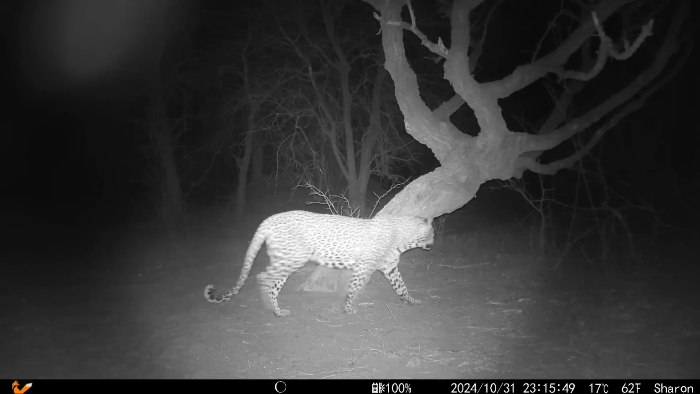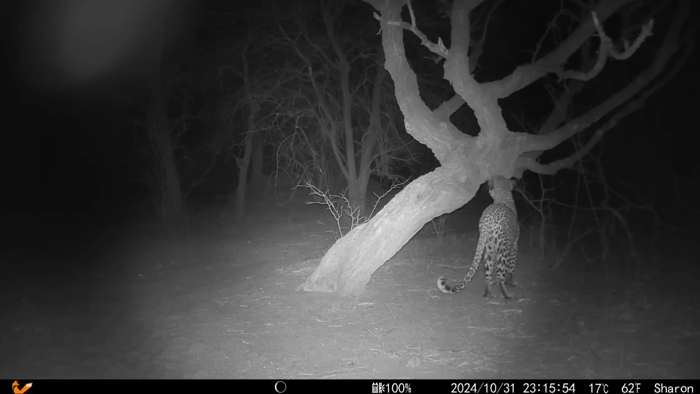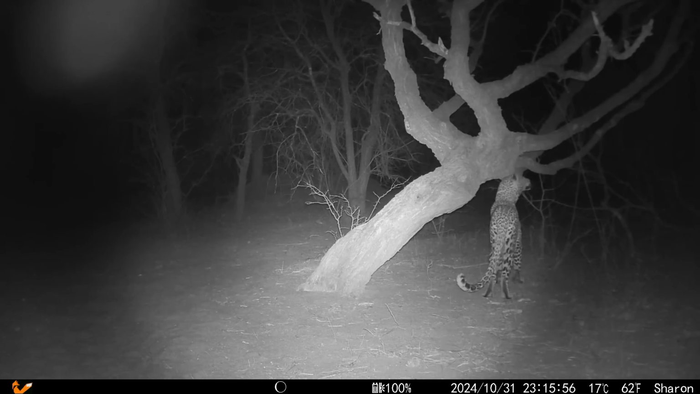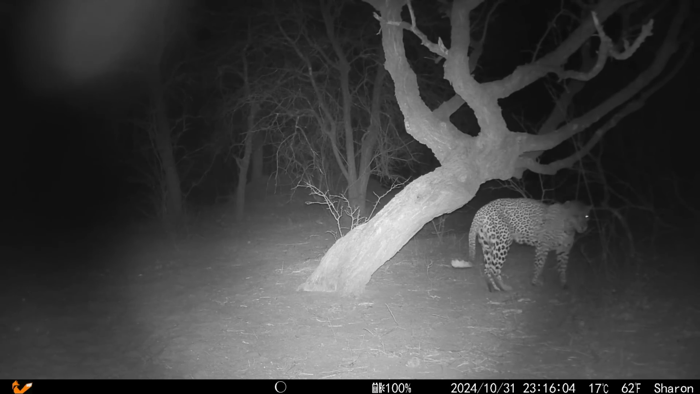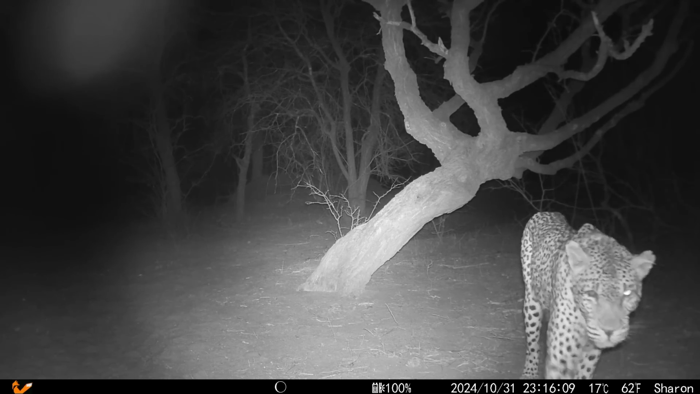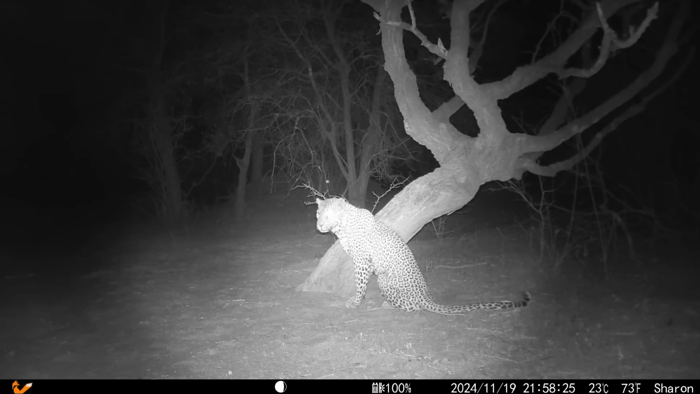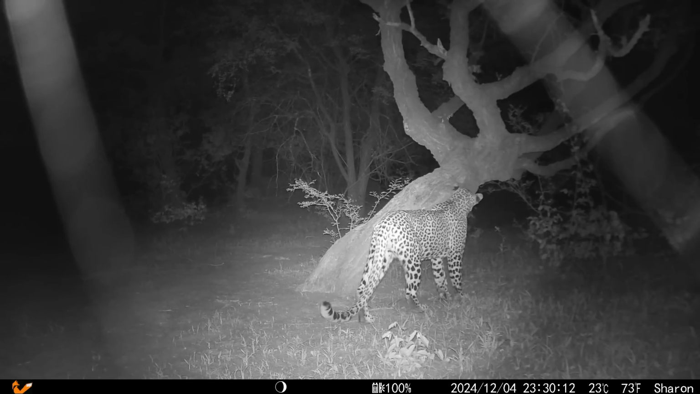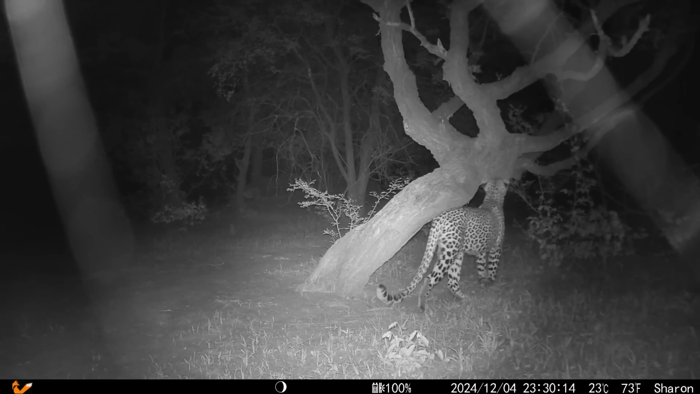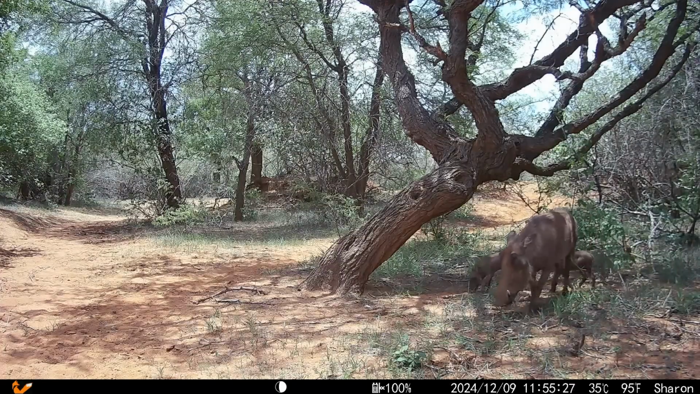Leopard activity here was lower than usual, but on the 31st of October, Kulua came past to mark her territory. And then, 19 days later, she was back to sharpen her claws. Early in December, one of Dzaha's young boys also came past for the first time, but I'll tell you more about him and his brother later in this episode. The highlight for me was to see the veld transform and to see baby animals.